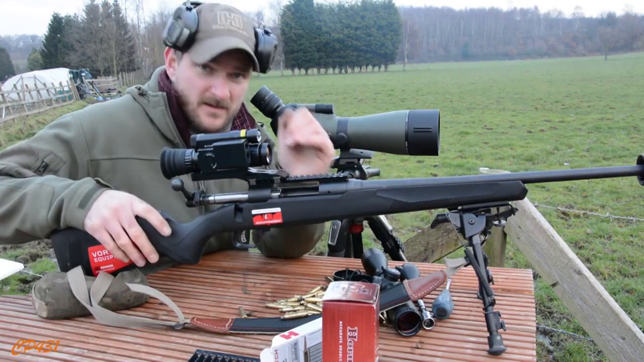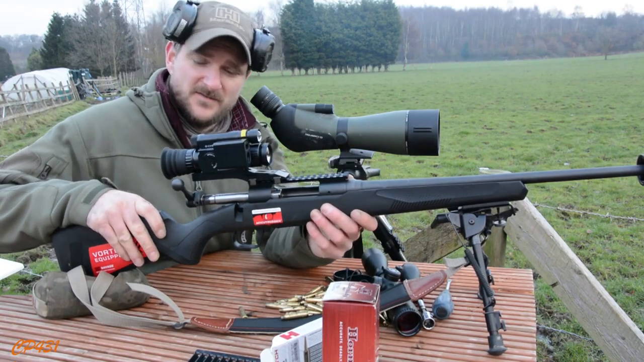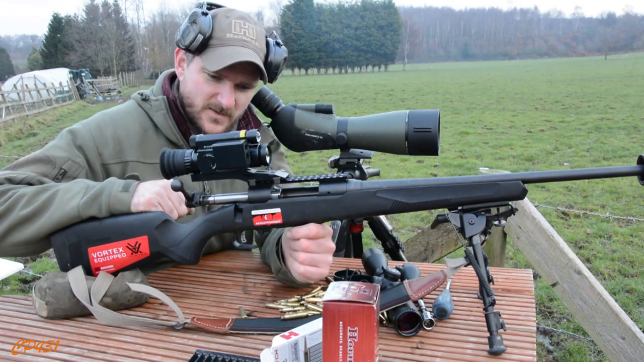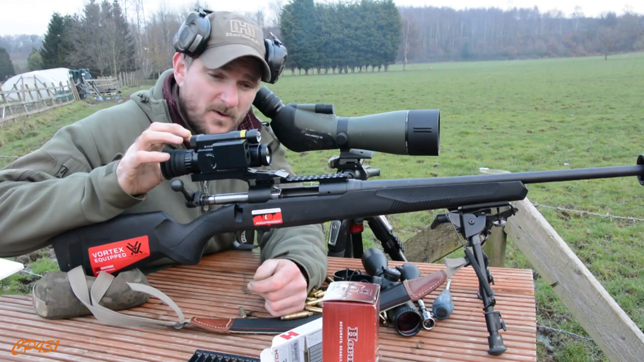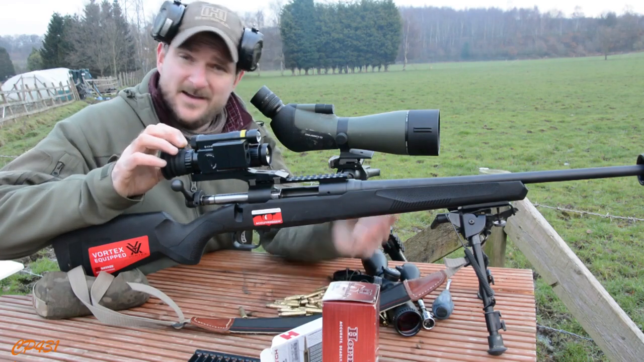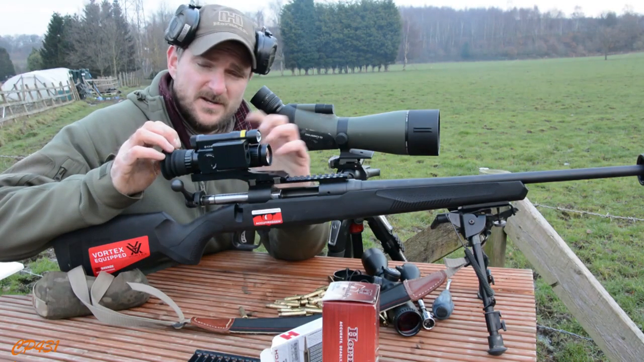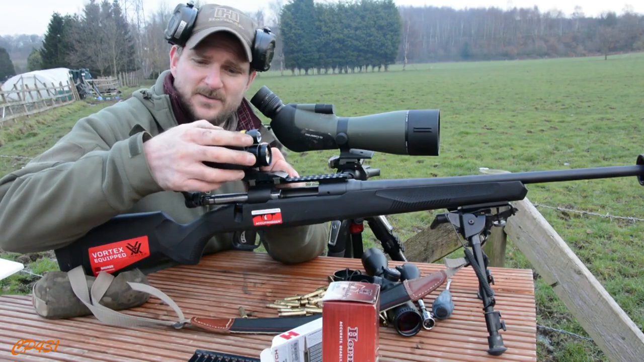So hopefully, snow notwithstanding, I'm going to be out in the next few nights and we're going to see if we can get some foxes with this. So I'm looking forward to trying it. I have had it out with me when I've been using other scopes and I've been quite impressed with the image quality so far. It's just a case of getting used to the different buttons, the different control features, and having a go with the lens focusing and elements like that.